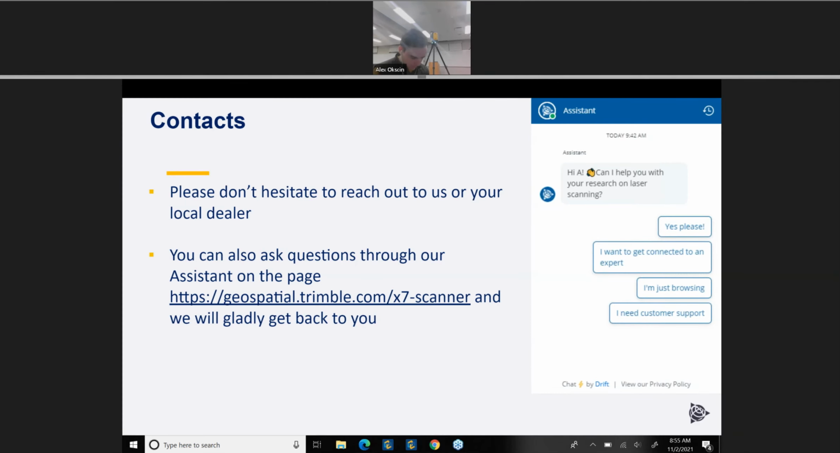There was a question about the red laser pointer for the SX12 that is green now, and if we plan to do it for the X7. It will be good to know why you would like to see the green pointer for the X7. I'm very happy to discuss with you, Ville. You can contact us if so.